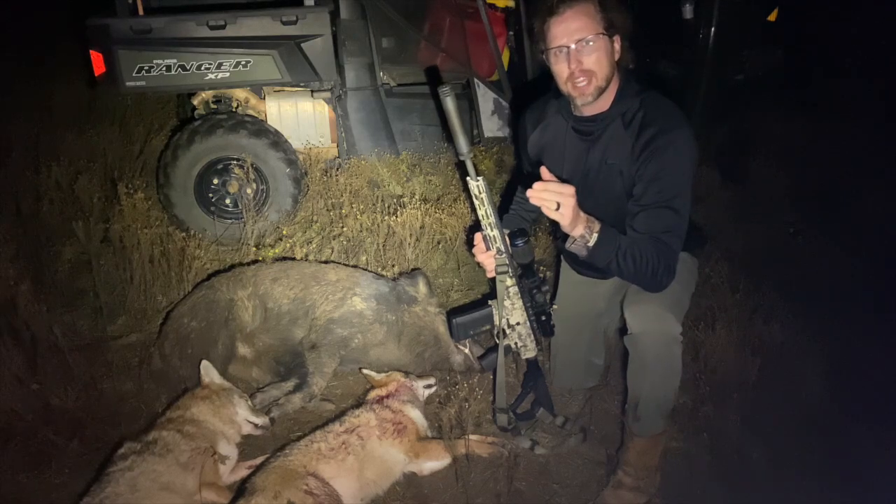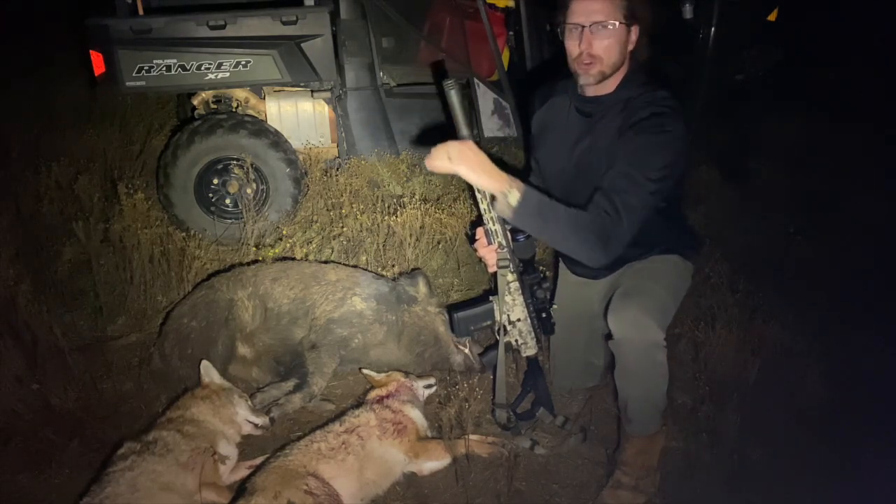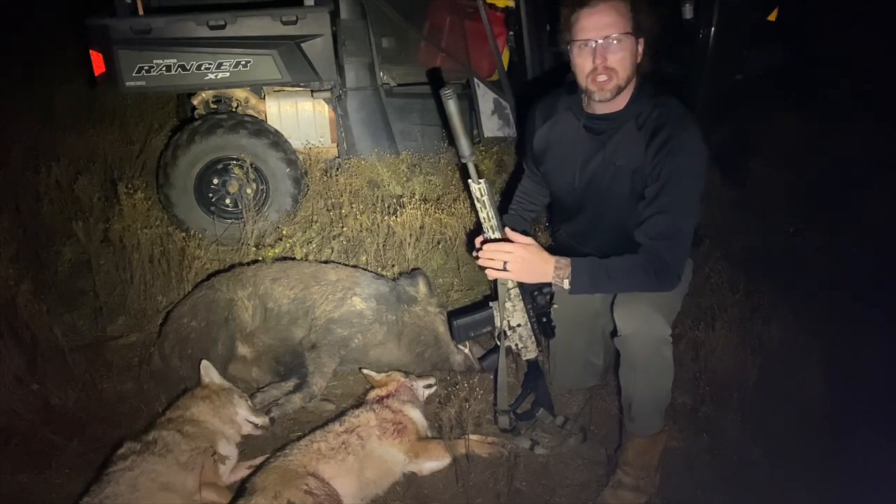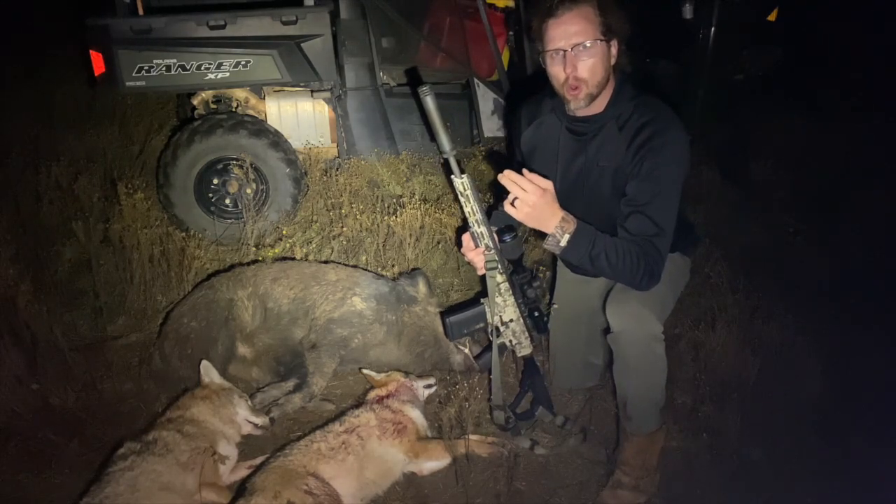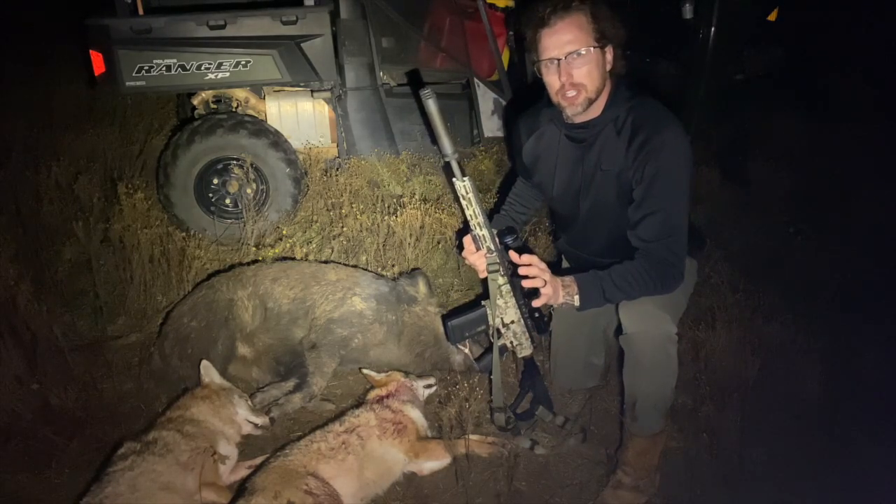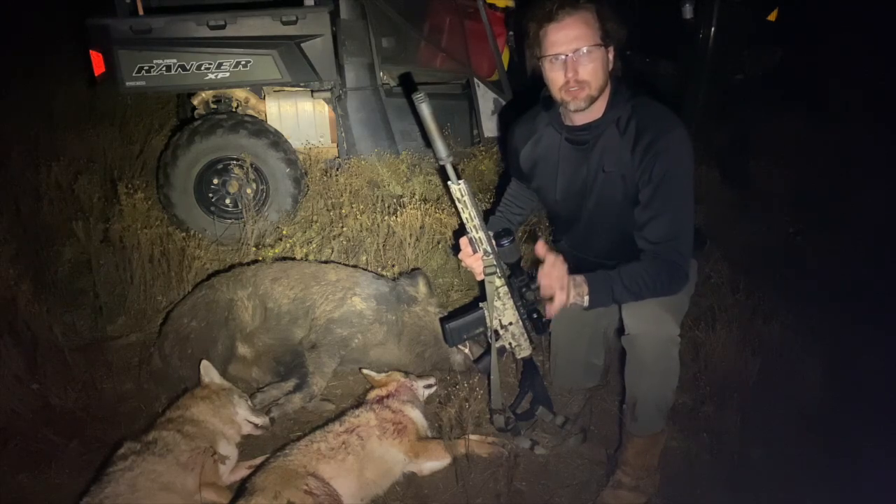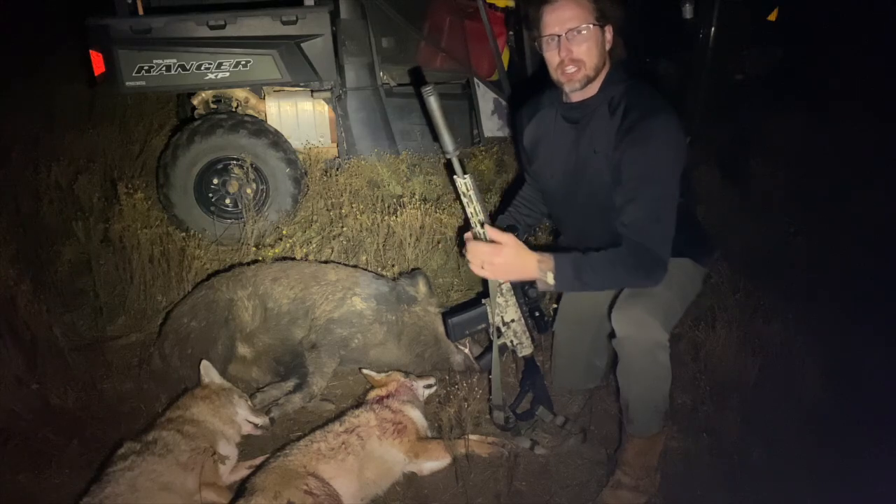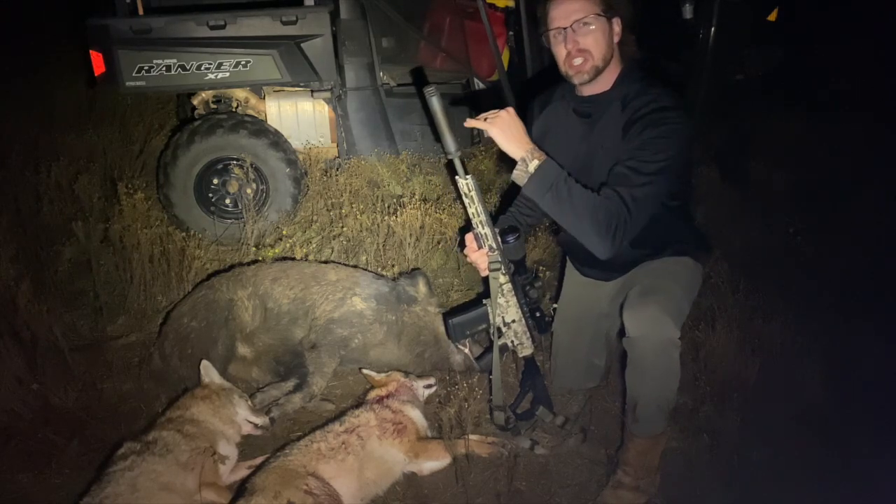There was really no way to get a shot. He was just over a little hill, and really to get to him, I was either going to have to go upwind of him or I was going to have to circle all the way through the woods. He would have heard me, would have scattered out of there. So I backed out, I got the Convergent Bullet, and I used the Boar Magnet call. As soon as I started calling, he perked his head up because I could see his heat signature.